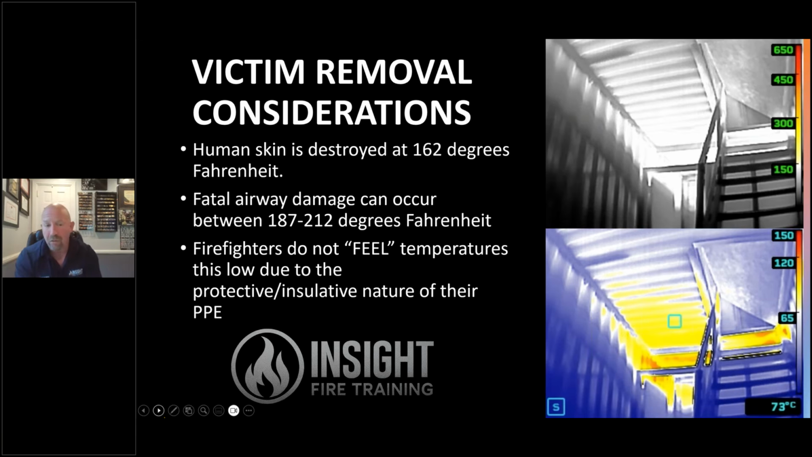You'll figure that out. And firefighters do not feel temperatures this low due to what? Your PPE. It's insulative and it's protecting you. You don't typically feel pain or heat. So after your gear is saturated, which is usually after 500 degrees for 5 minutes, and slow cumulative heat transfer. Well, 500 degrees has killed some. You bring that child down those stairs. You bring grandma down those stairs because that's what you've always done. You didn't rescue them. You did body removal.